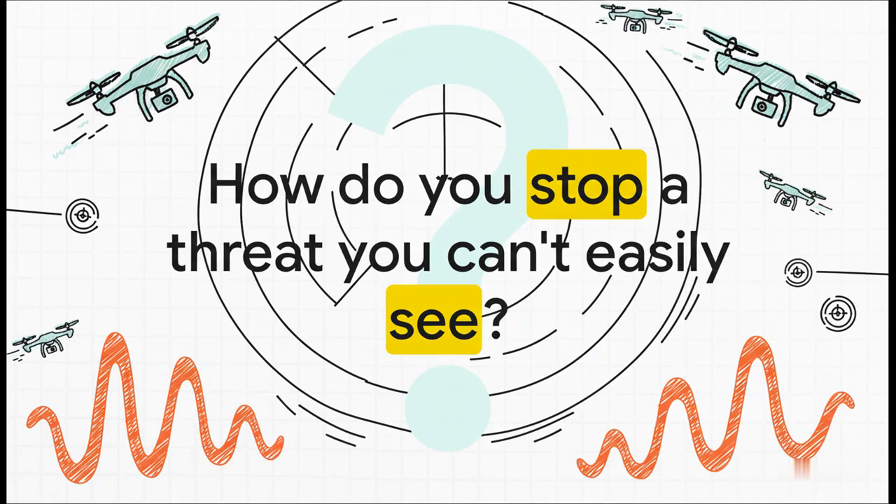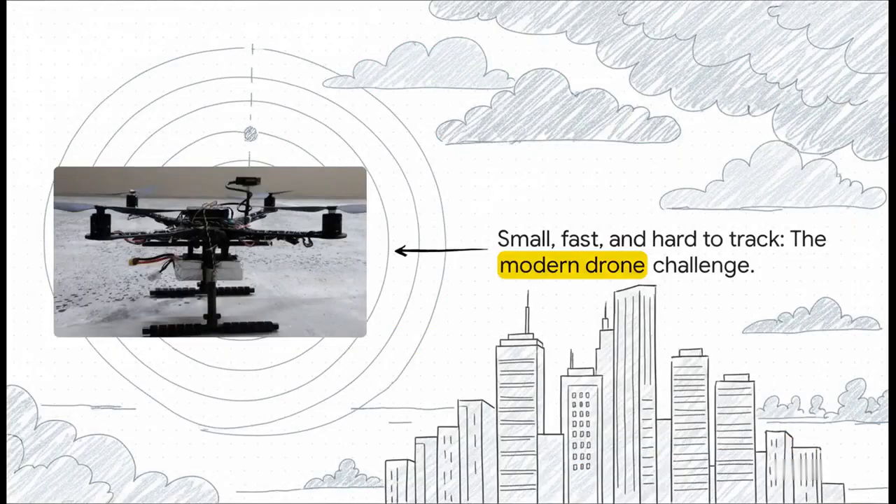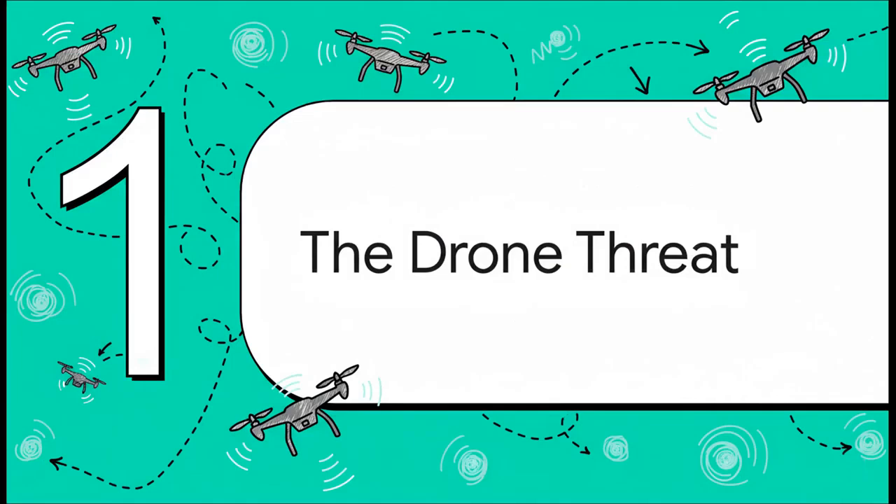You've got these small, commercially available drones that are fast, they're cheap, and they can pose a serious threat in all kinds of situations. The problem is, they are just incredibly difficult to spot and pin down. And this is exactly why they're such a headache. A drone like this one is often way too small for traditional radar to even notice. And visually, it can just blend right into a cityscape, a forest, or even a cloudy sky, creating a massive security blind spot. So, let's get into it. What can you possibly do when the threat is basically invisible?